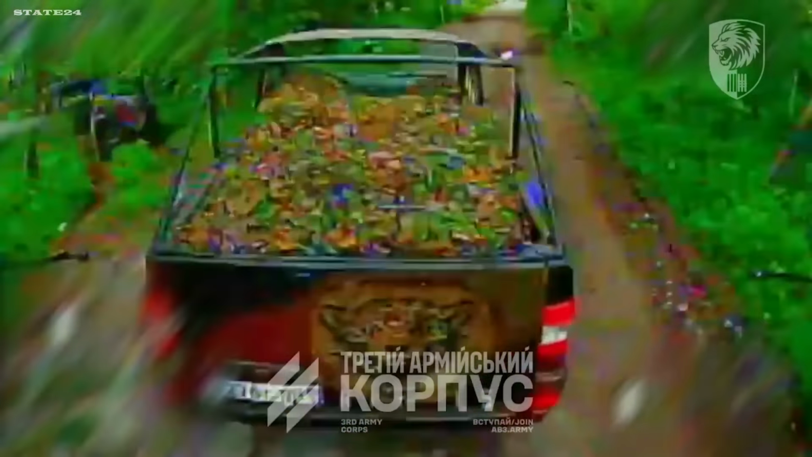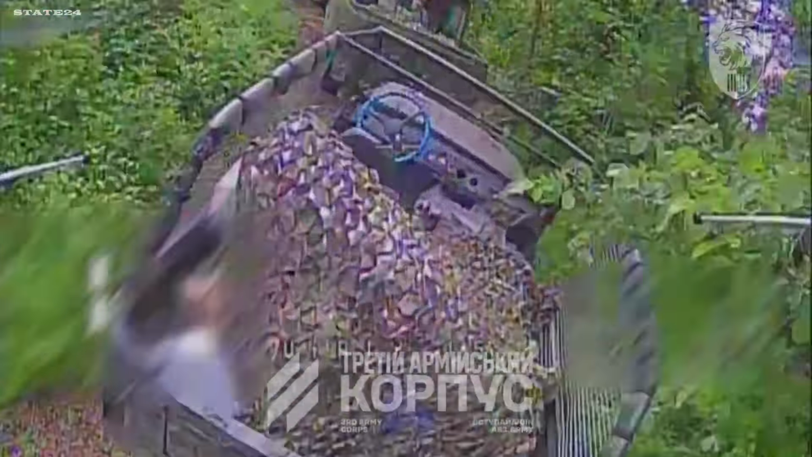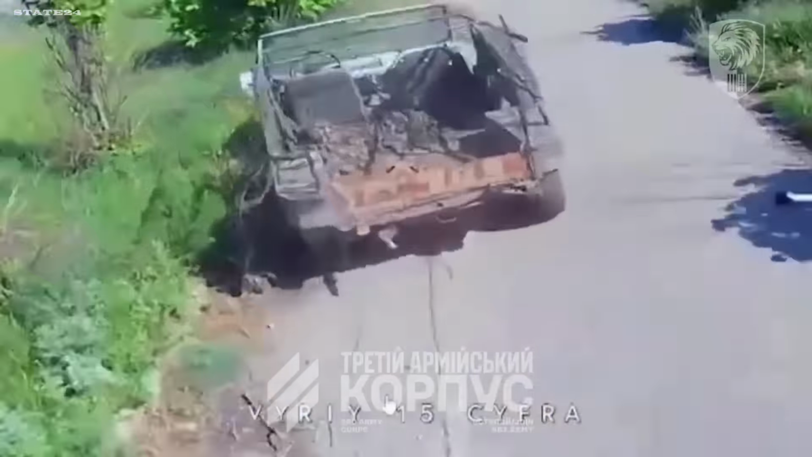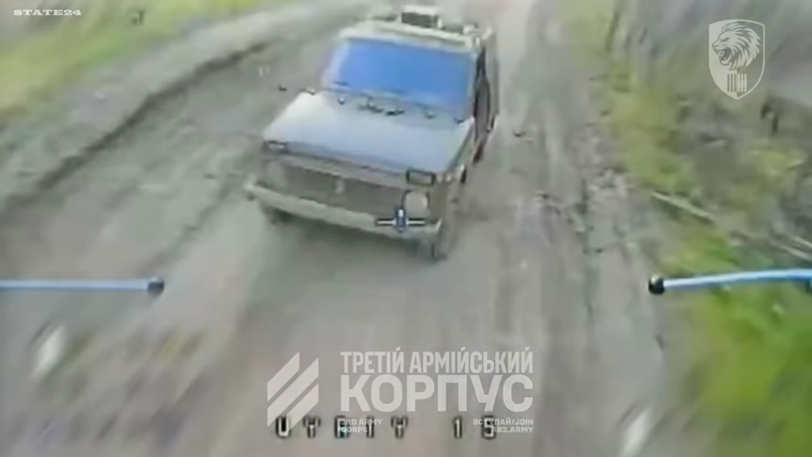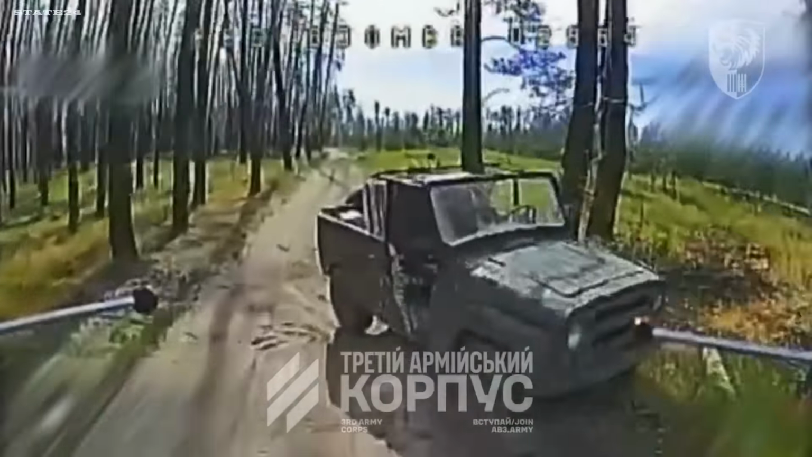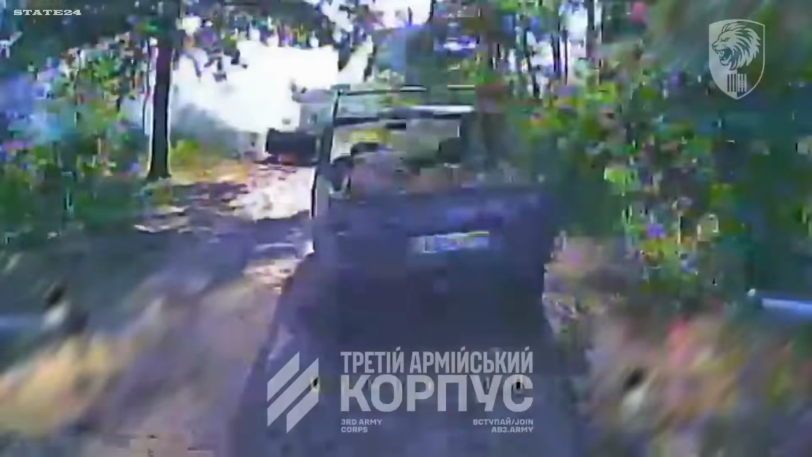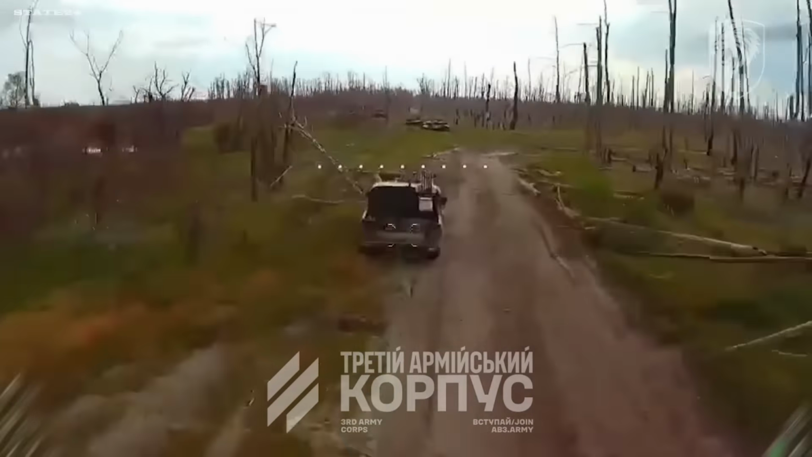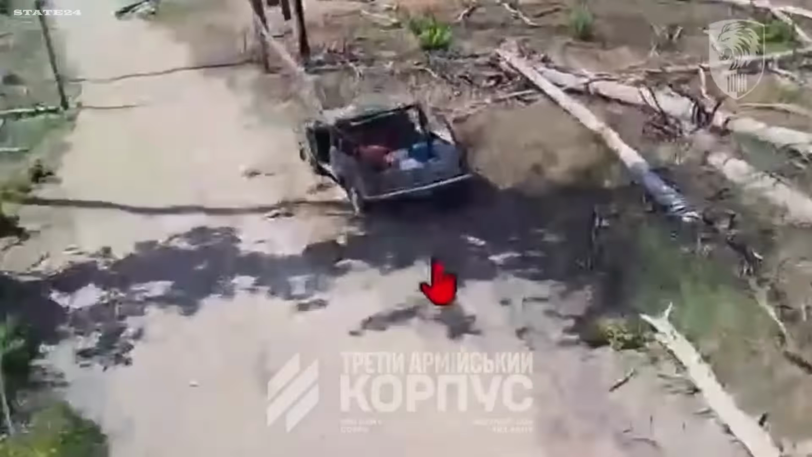Russian transport vehicles supplying infantry on the front, left so exposed, so unguarded, it almost looks like a complete breakdown of military discipline. Ukraine's 63rd Infantry Brigade drone pilots find them one by one and take them out. No air defense, no escort, no cover. And now, the soldiers these vehicles brought to the front have no way back.